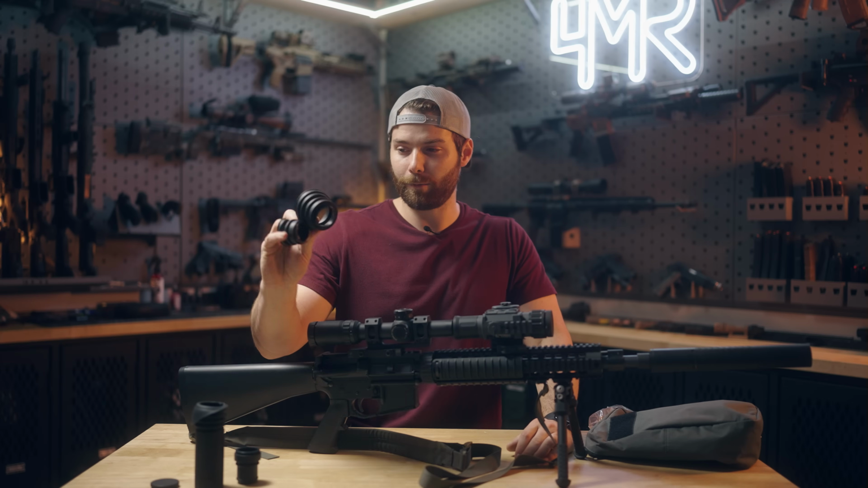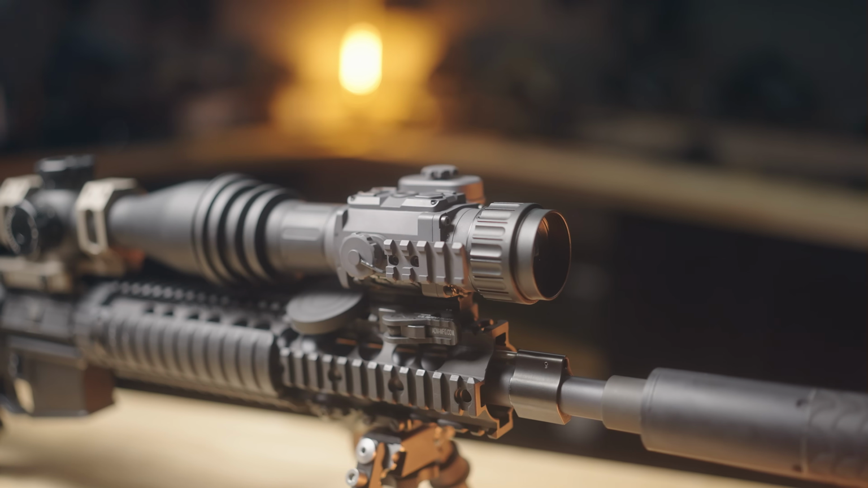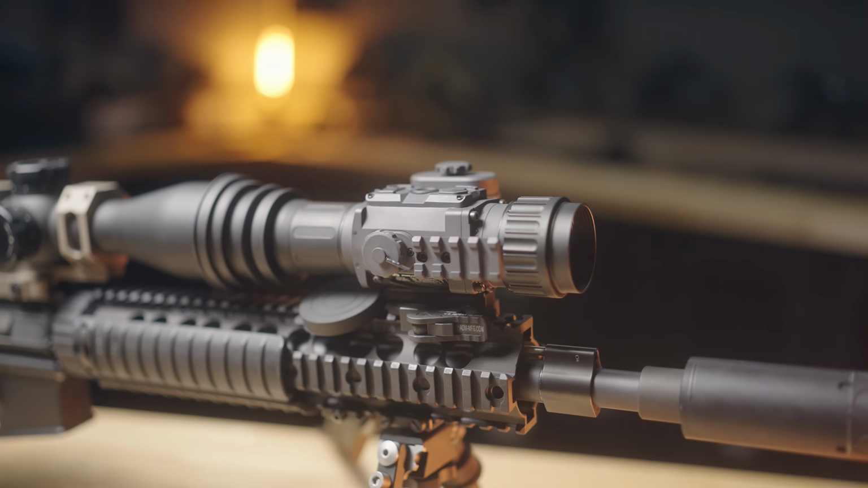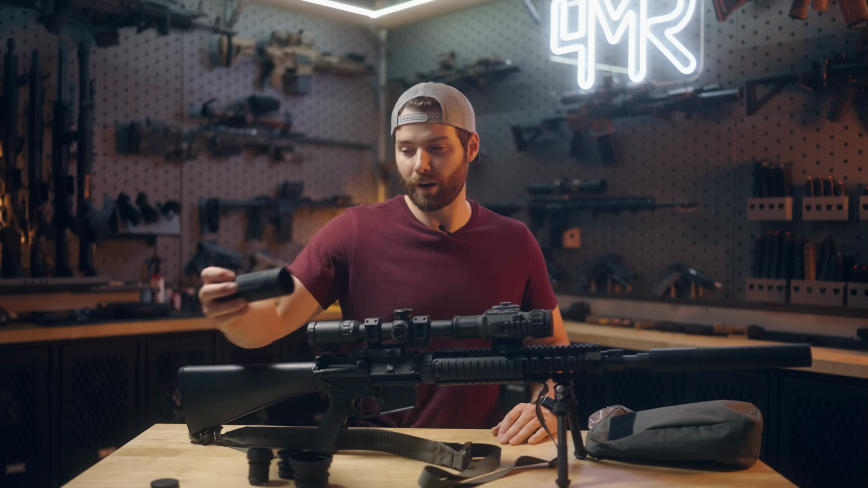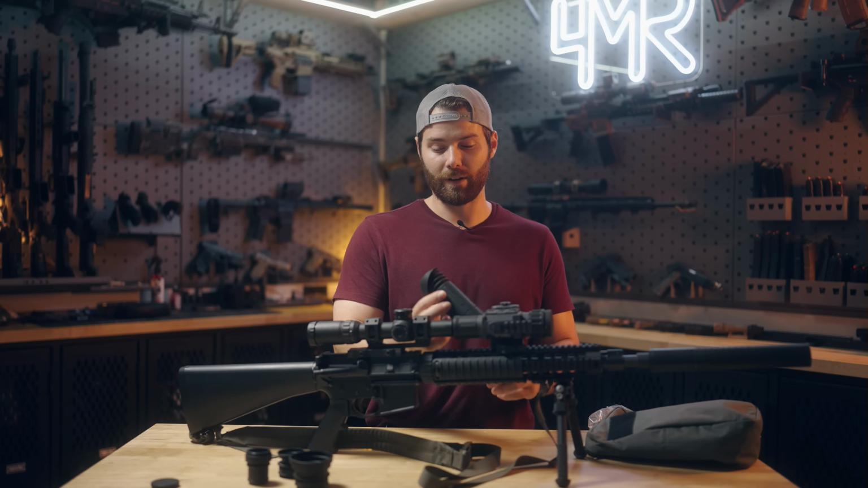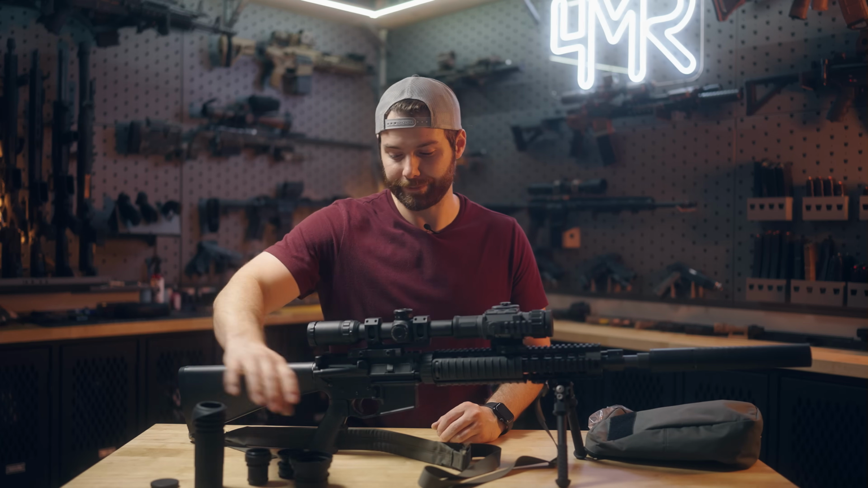You do get a handful of eye cups. So you can tell this one looks like it'll fit like a 50mm objective lens, really nice. Notice I'm not currently running any cups and I didn't have any issues overall with light pollution coming out, at least that I was aware of. But you do get a variety of eye cups, one of which looks like for if you wanted to use it as a dedicated optic, it'll slide over and you kind of have a built-in eye cup to get you the proper eye relief.